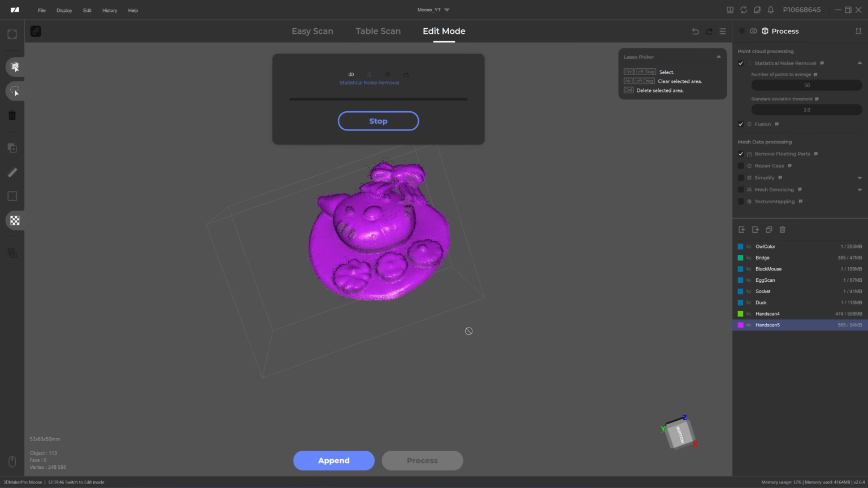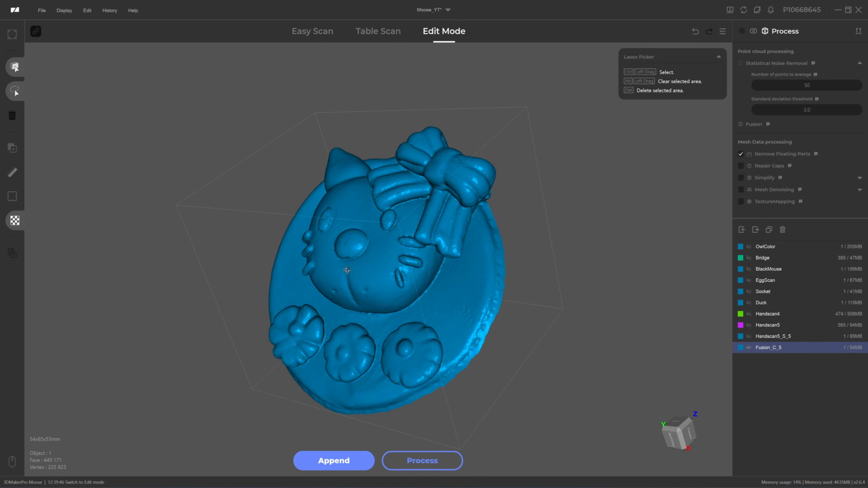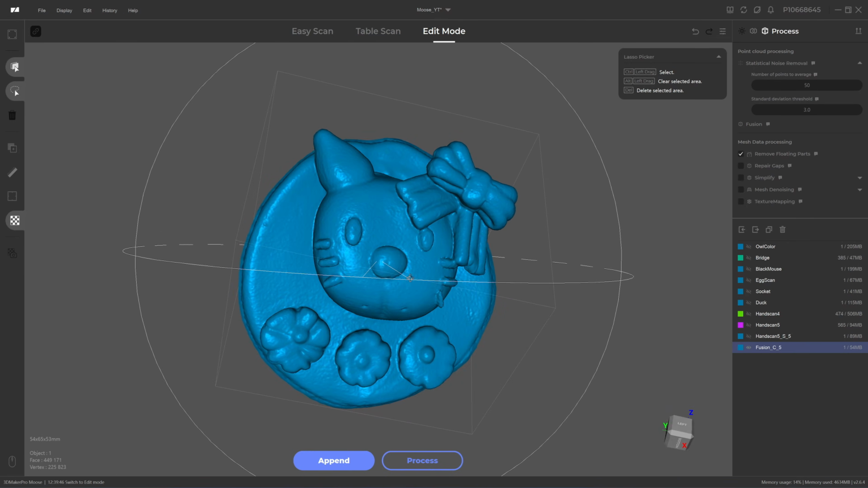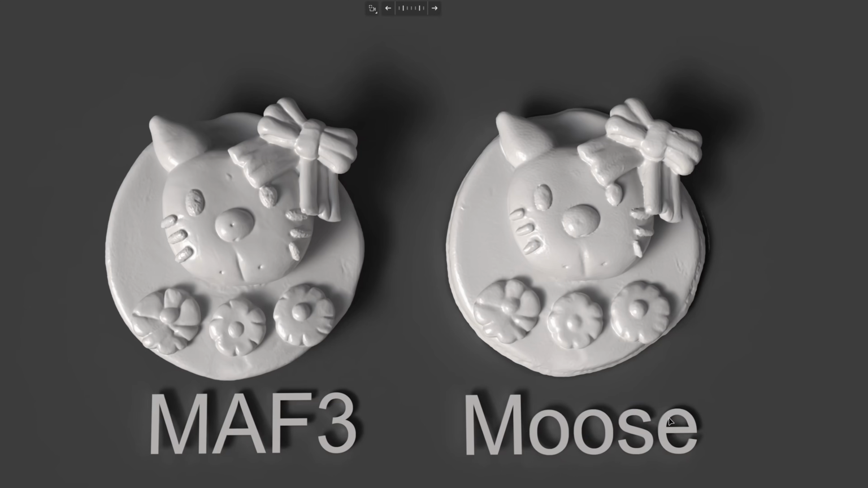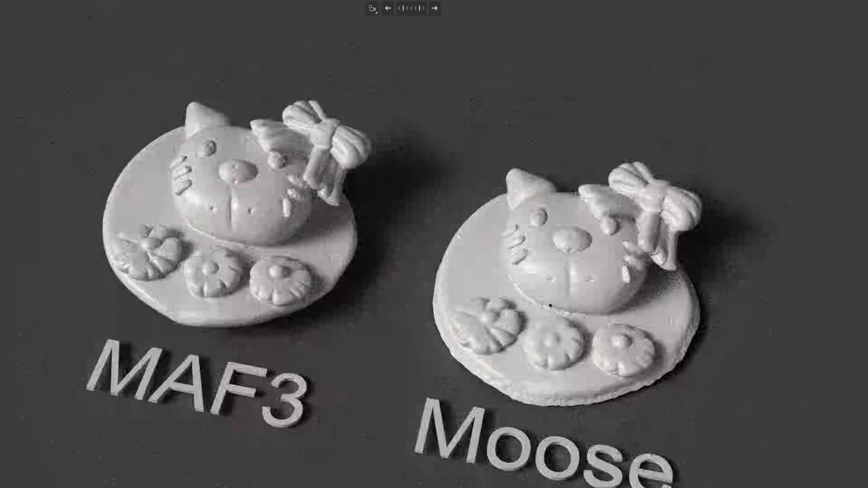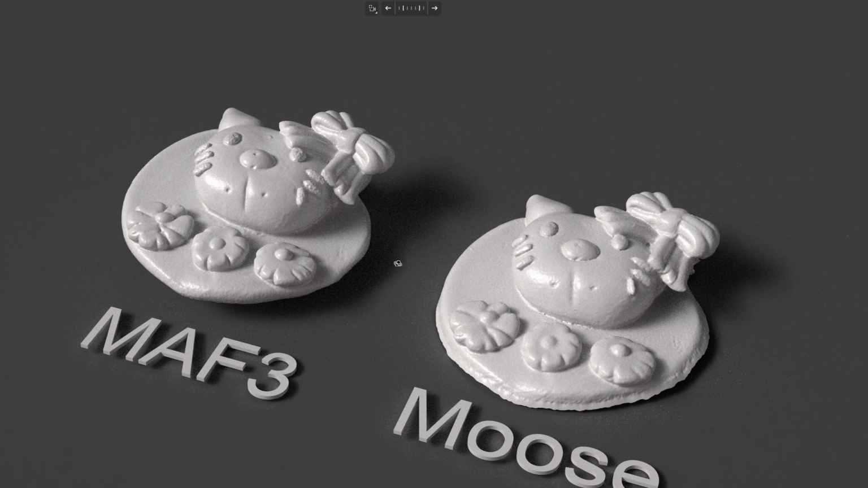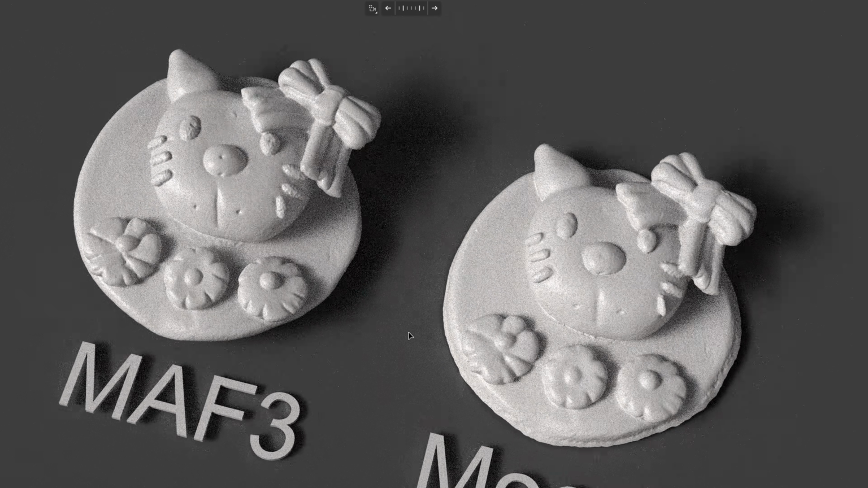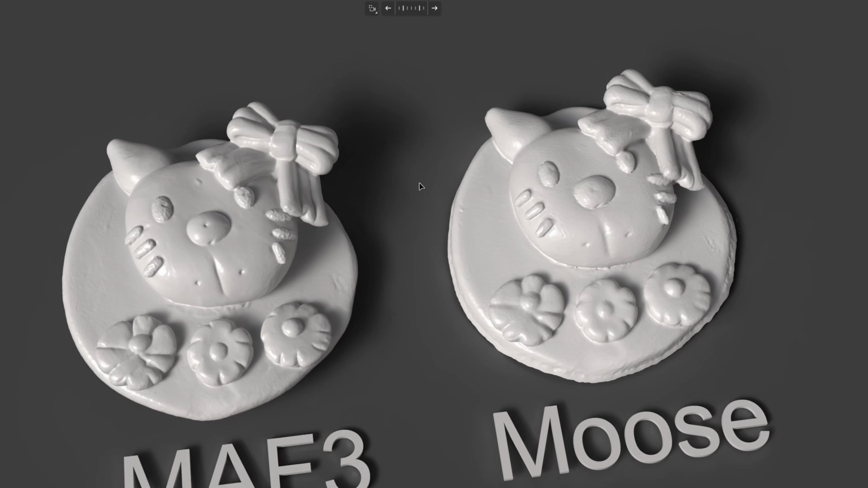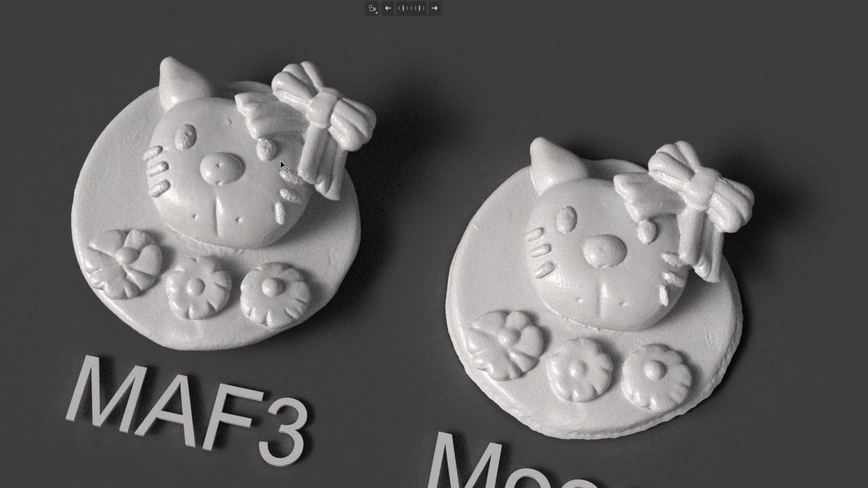Zero 0.2. The Mole has less detail than the Mafs 3, as you can see. A little less detail, but it scans black color better. The eyes and mustache here.